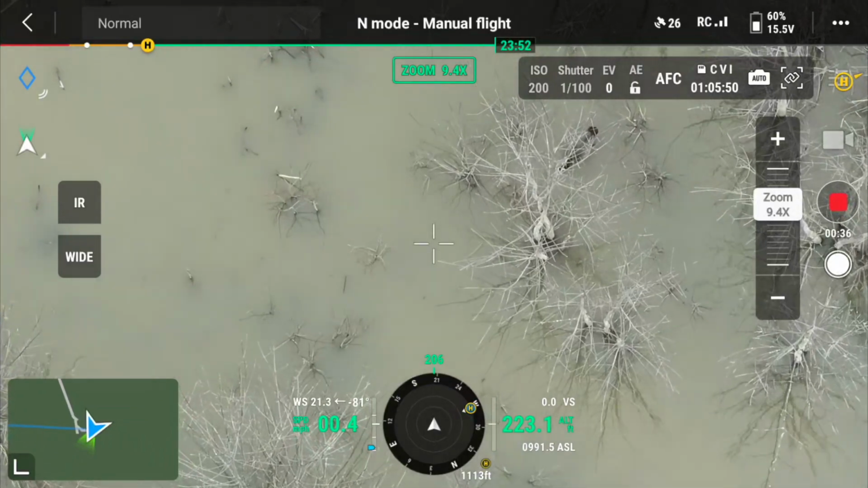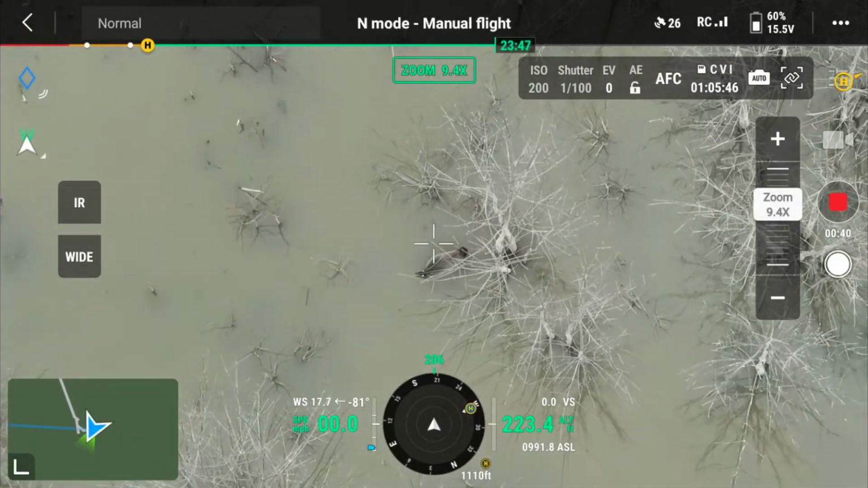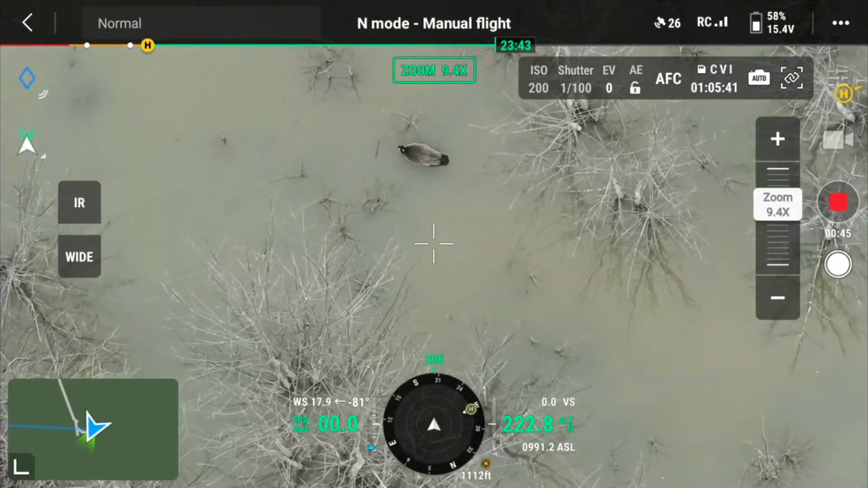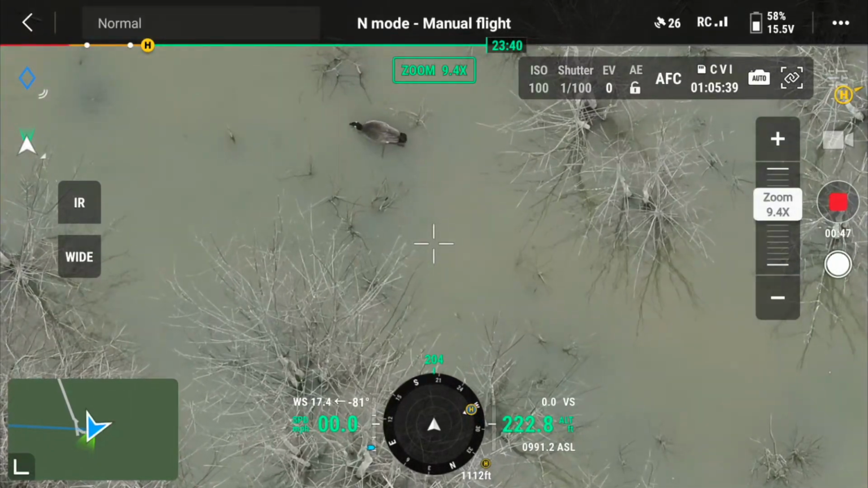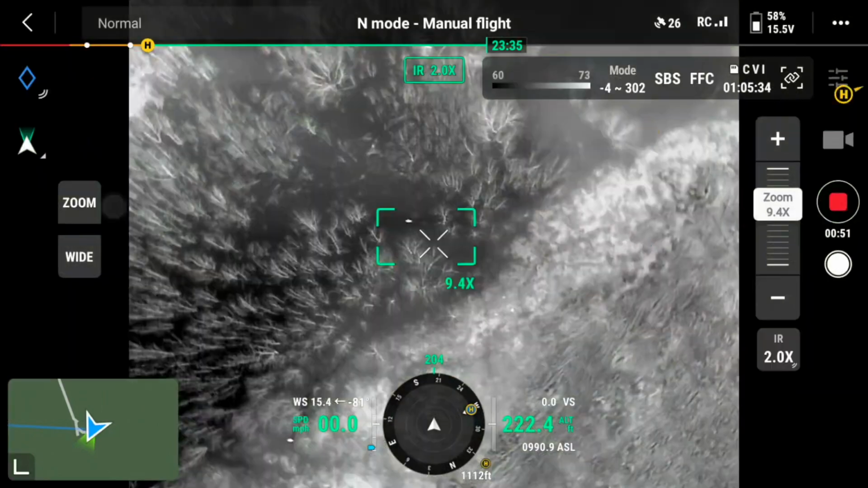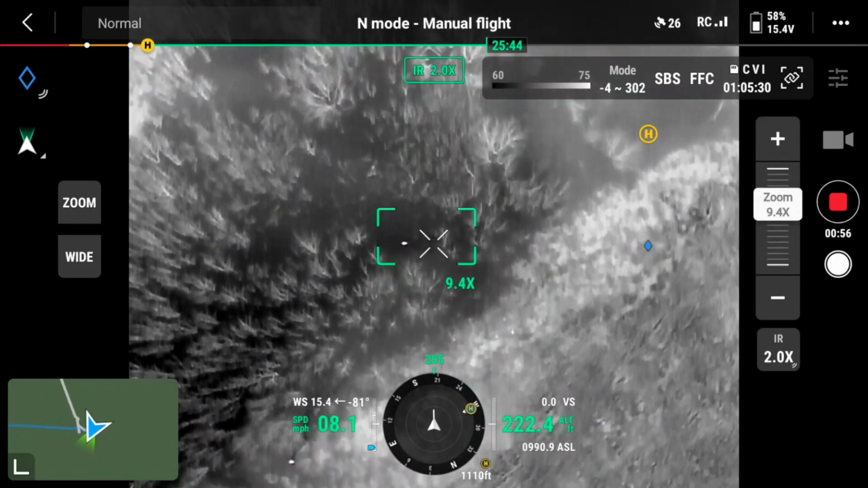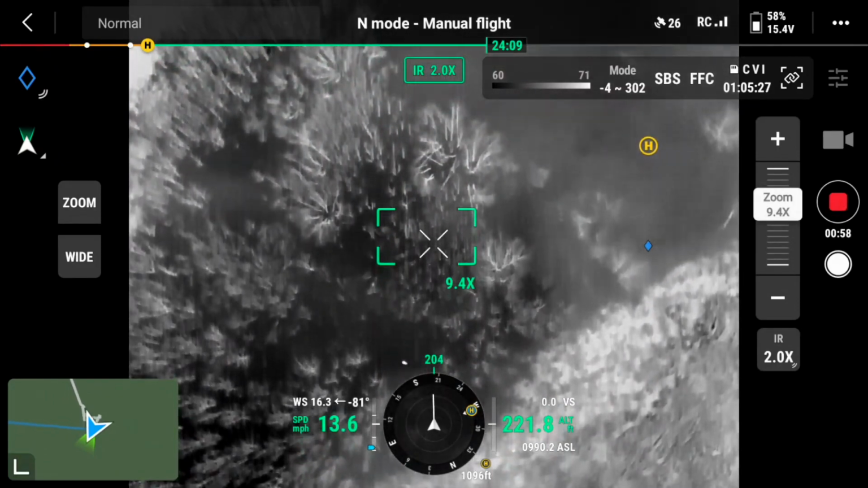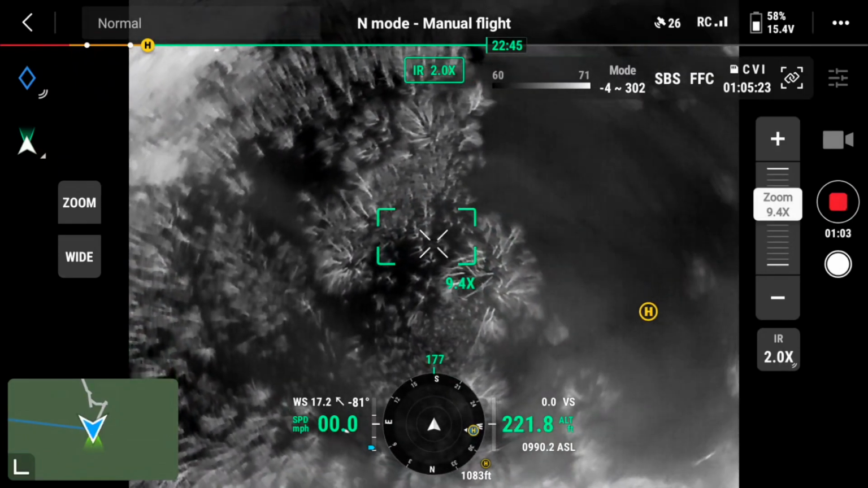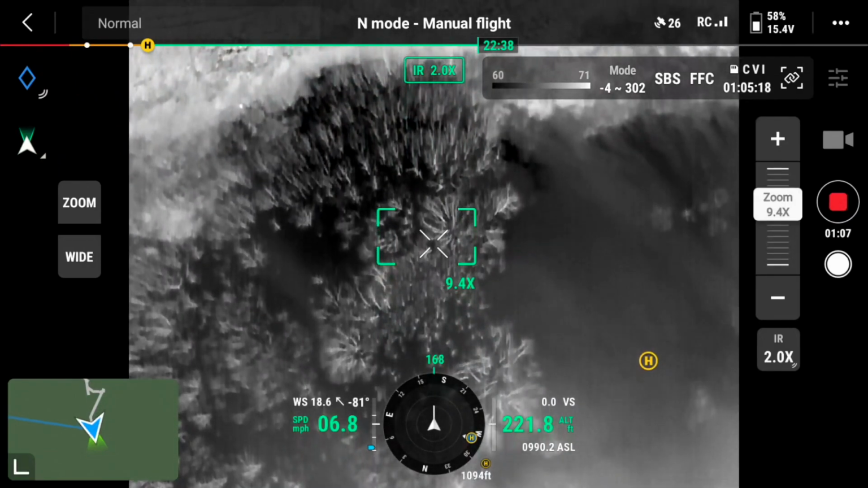Not at all. And here comes another goose cruising through. I'm imagining this is a pair, and pretty soon they're gonna get busy and put together a nest and hopefully have some goslings, and maybe I can get those on film. But again, that yellow thing that pops up there is just kind of my camera focus, and you can take pretty decent photographs from the drone, and I'll again include those at the end of the video.